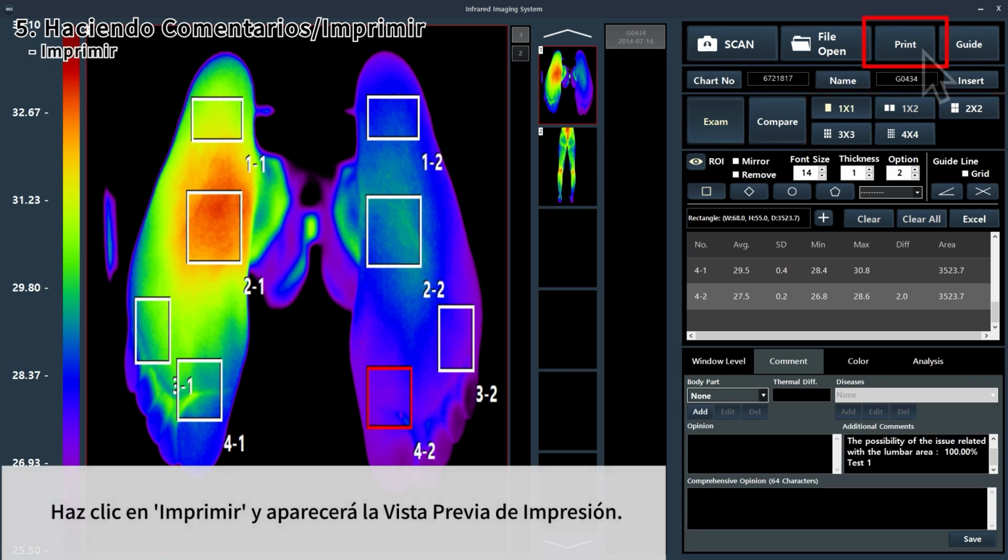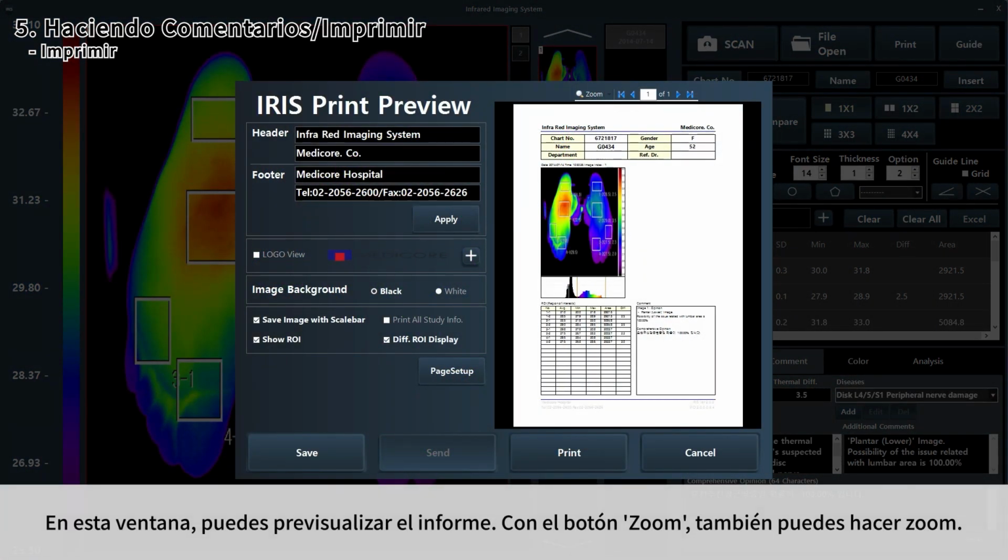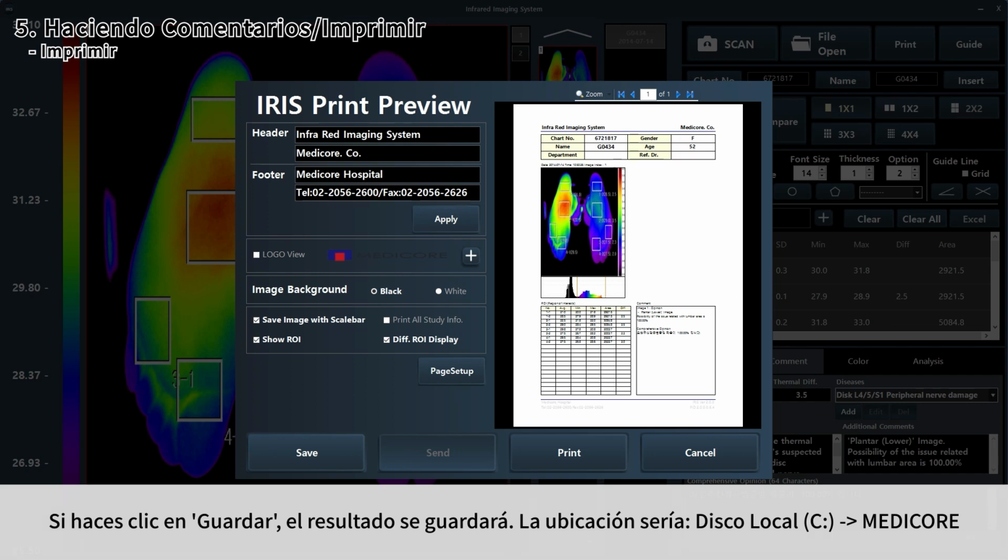Click Print and the print preview will pop up. In this window, you can preview the report. Using the zoom button, you can also zoom in. If you click Save, the result will be saved. The location would be Local Disk C, Medicore.